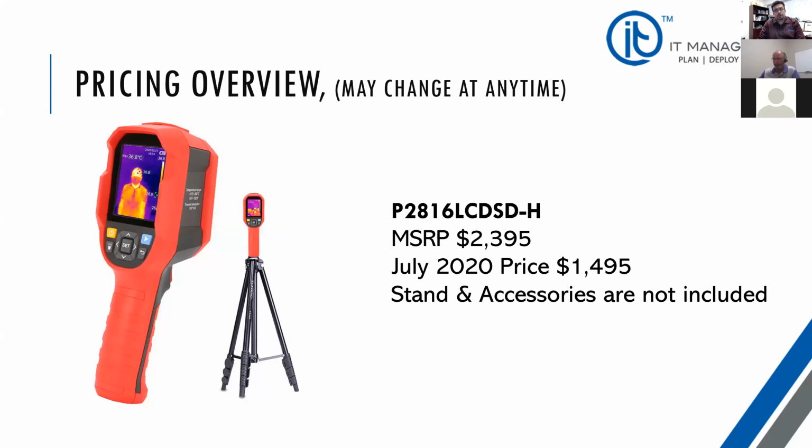The handheld device that I told you about, this is the high resolution one. The rest of them, we don't think are worth bringing to market just because of the inaccuracy they provide. There was one that I was testing, and it was just disappointing. This one was a little bit more accurate than the thermal imager. This particular one has a higher resolution, has a USB-C charger, and can be connected to a computer. You're looking at about $14.95.